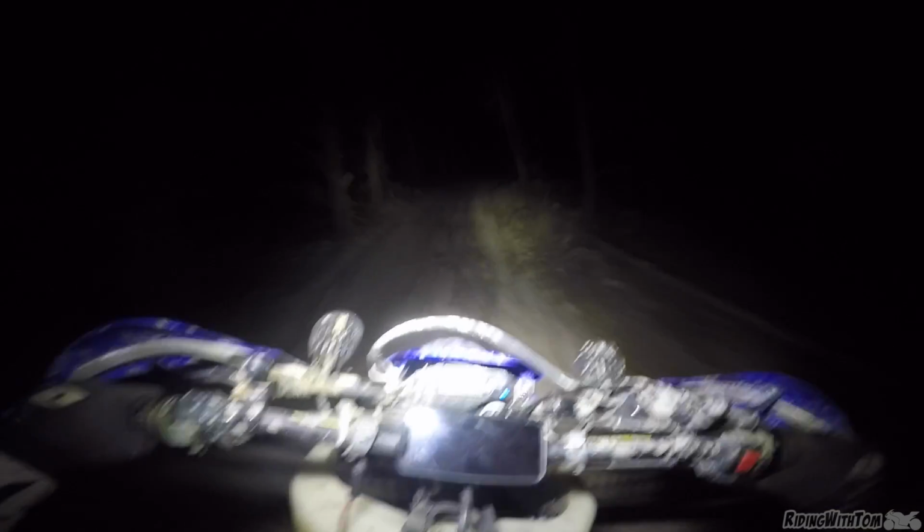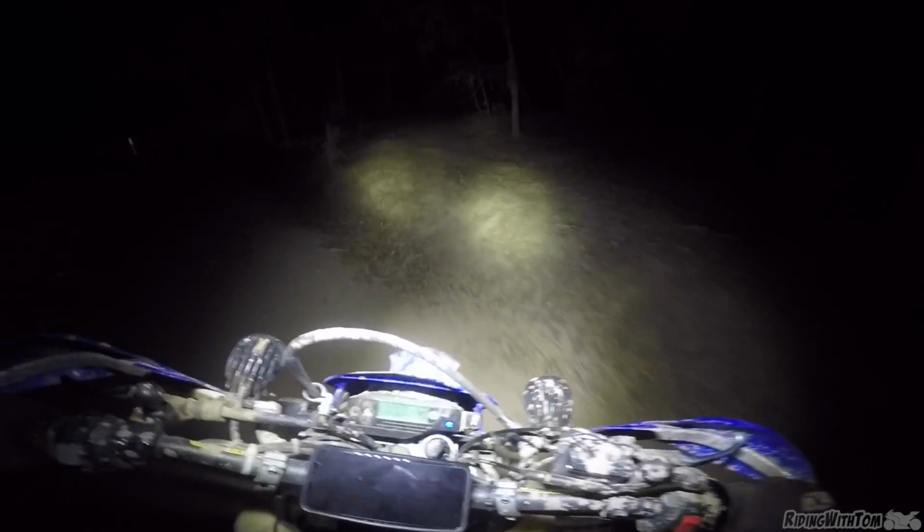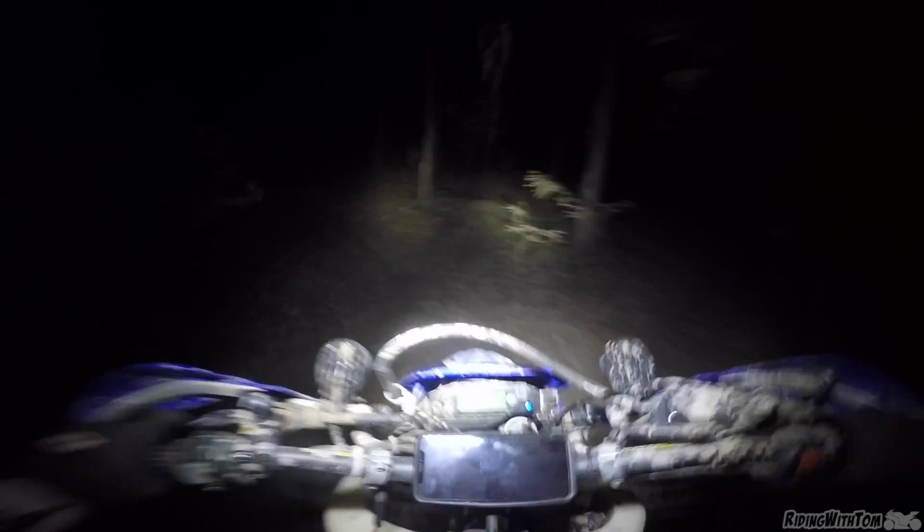Woo! So hard to see the terrain. We've got to do some hills at the end of it as well. This is gonna be gnarly. Alright. Let's go, brother. Oh, I really wish I could have my goggles on for this.